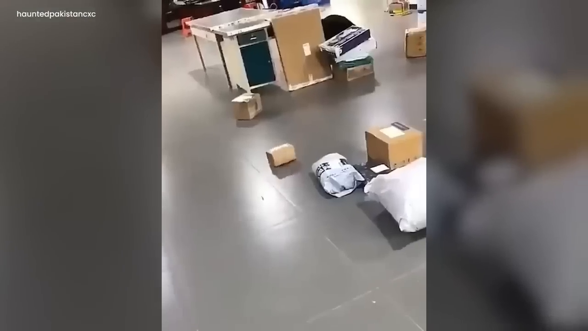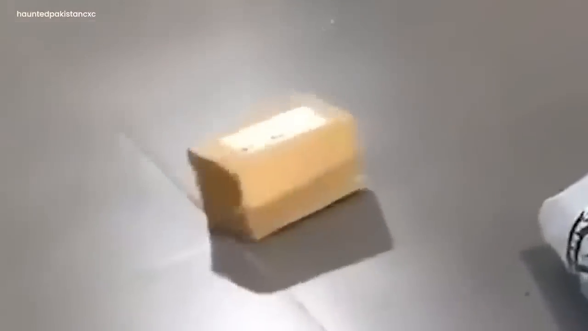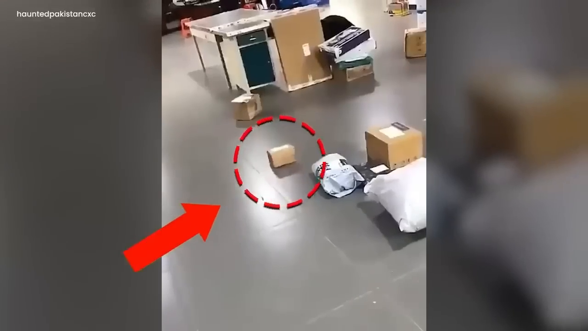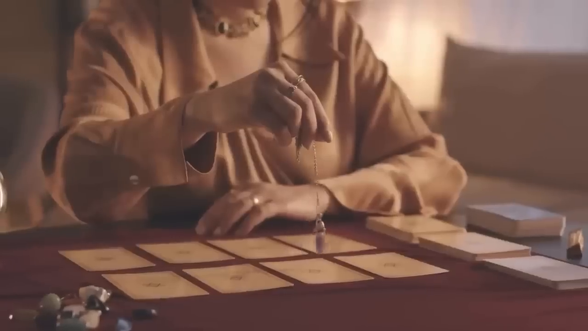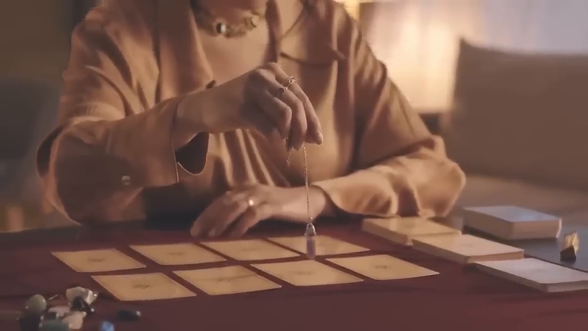The box found a new spot but still buzzed with curiosity. People couldn't look away from the moved box. Silence hung in the air, mixed with confusion. Even though it got pushed away, the strange happening left a mark on the ordinary day. People talked quietly, trying to figure out the unanswered questions.